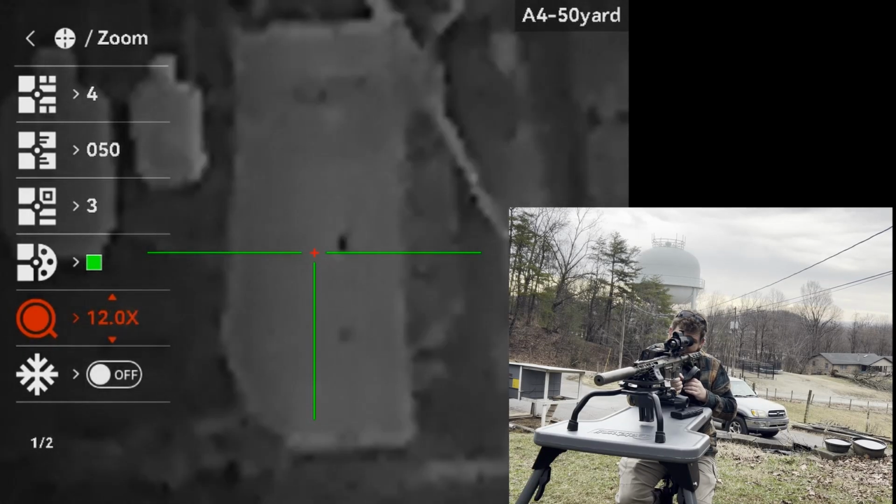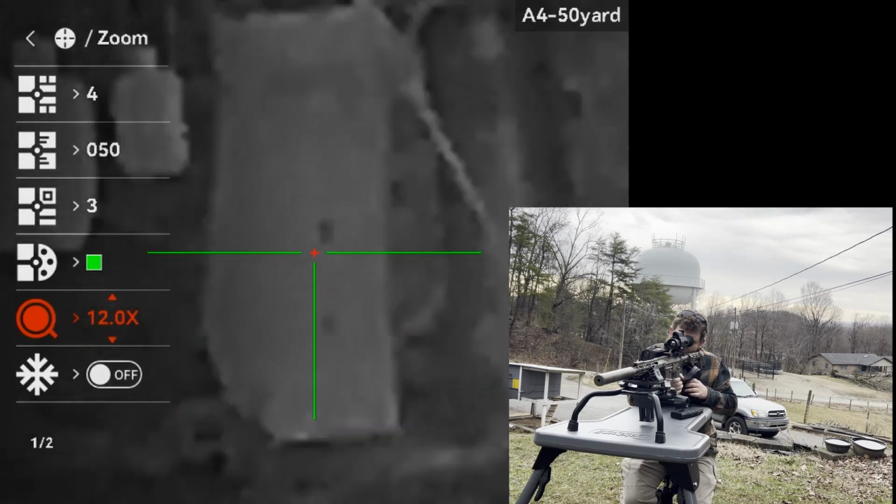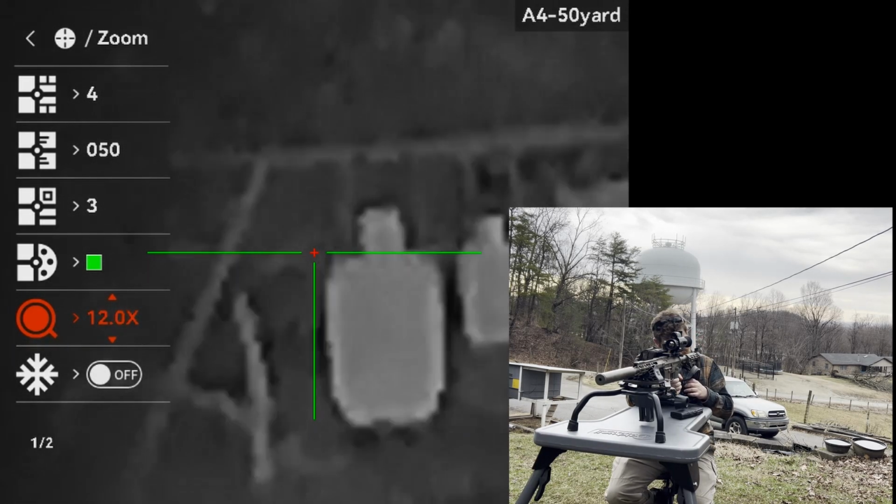Down there you're going to see that there's a little black dot on this piece of cardboard. That's aluminum foil, and that aluminum foil is reflective, which is why I'm using it.